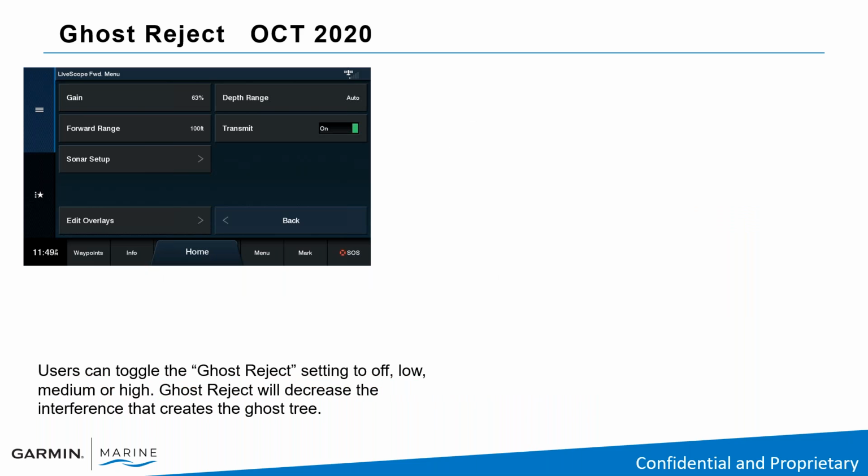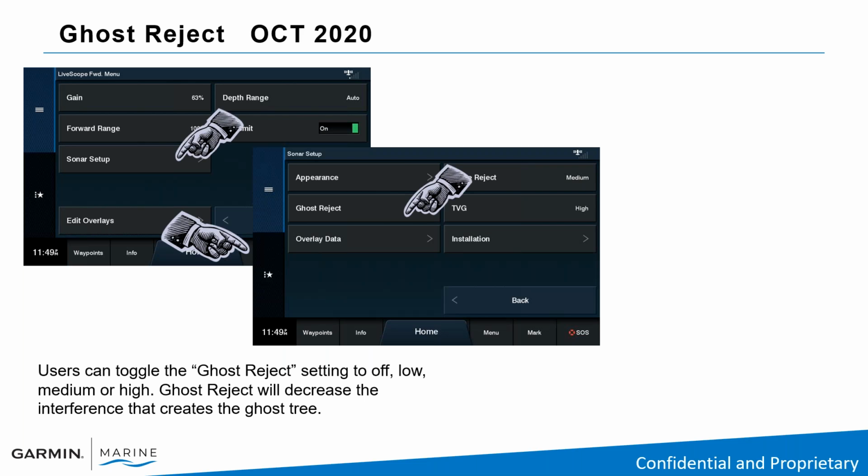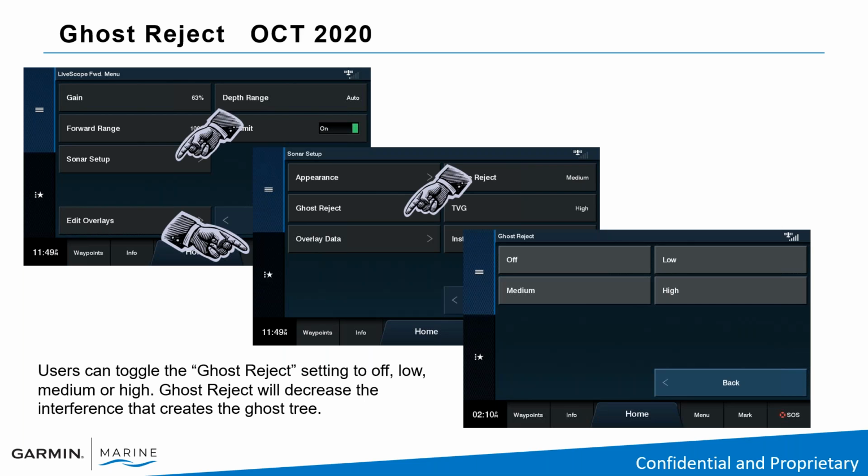So Ghost Reject, again, it came out in October of last year. You go to your menu, Sonar Setup, Ghost Reject, and now you have options of low, medium, or high. And hopefully this will help reduce that interference that creates the ghost tree.